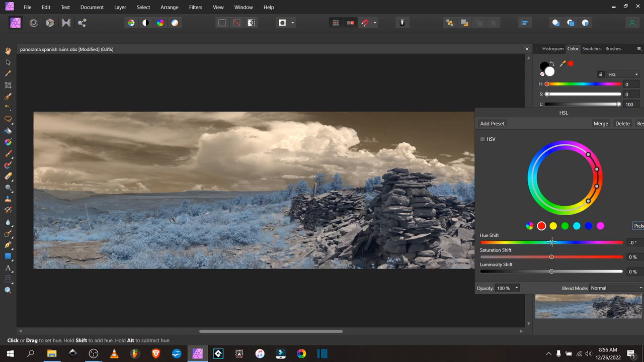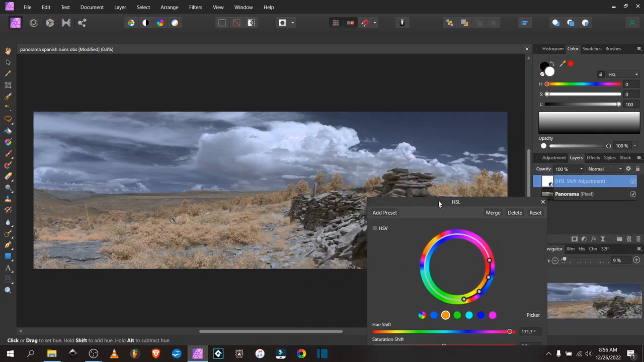I'm going to make the foliage a nice orange color, maybe a little more yellow, and then turn the sky blue to turquoise, a little more blue, maybe a little more turquoise. Nope, I kind of like the deep blue. That looks okay.